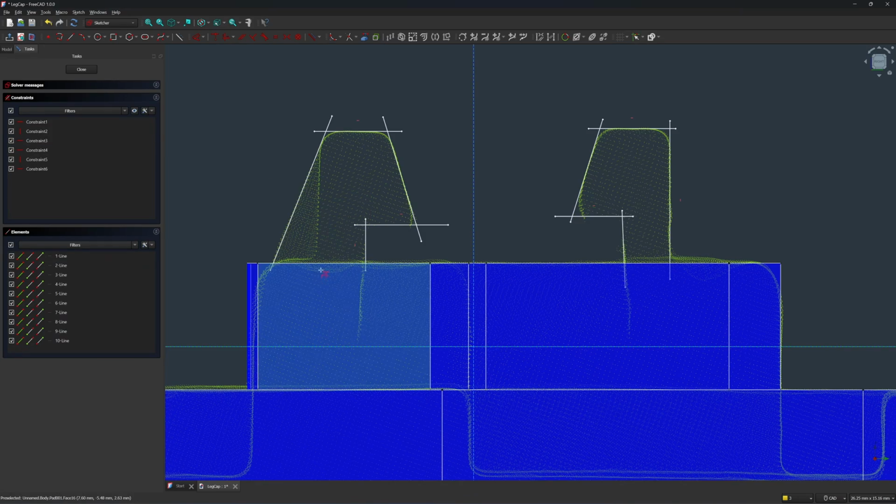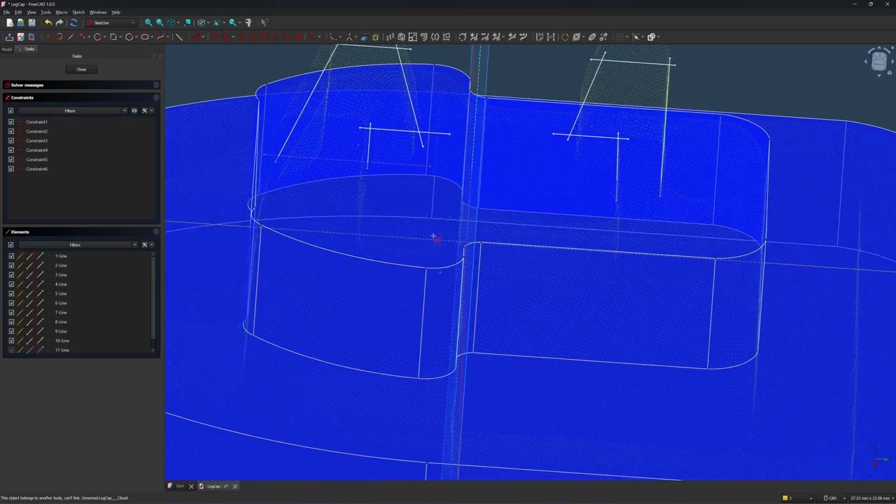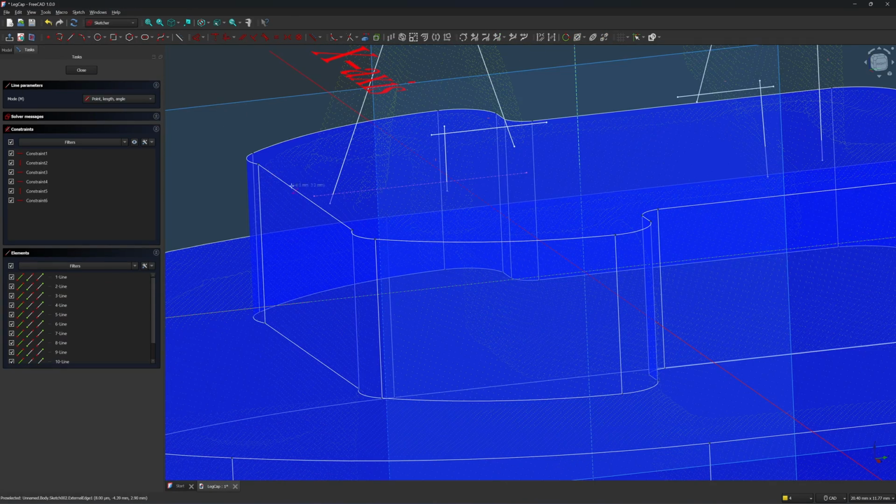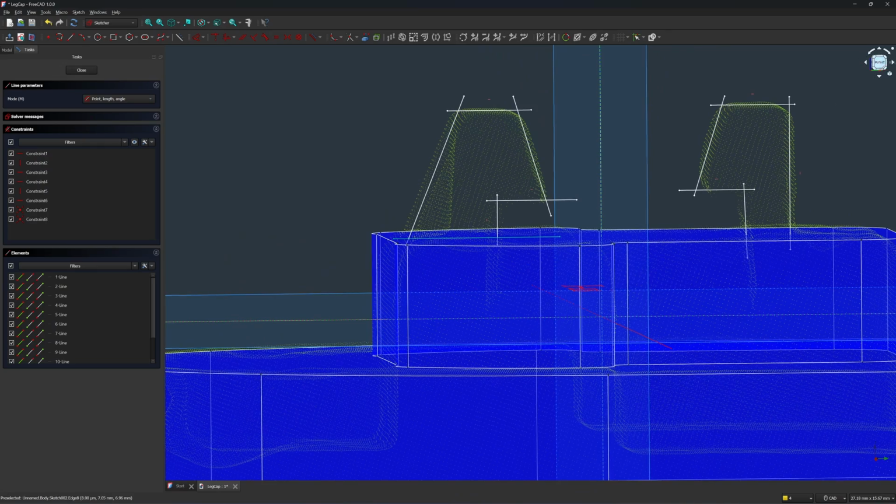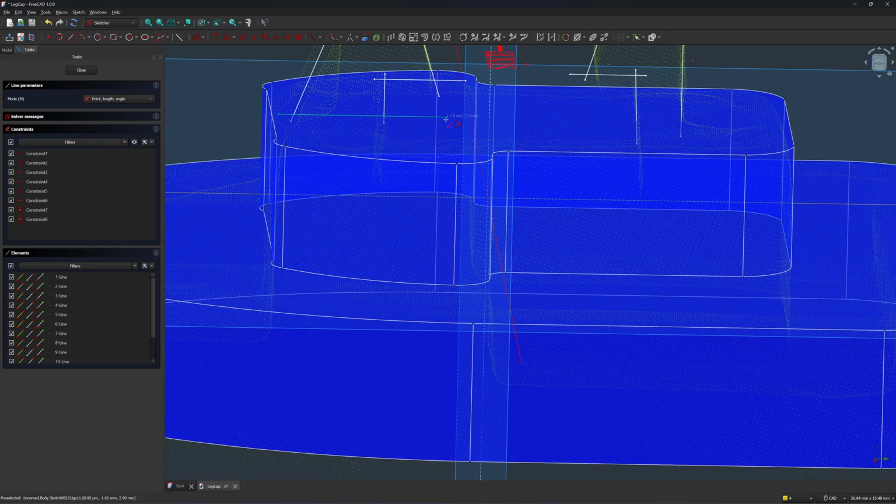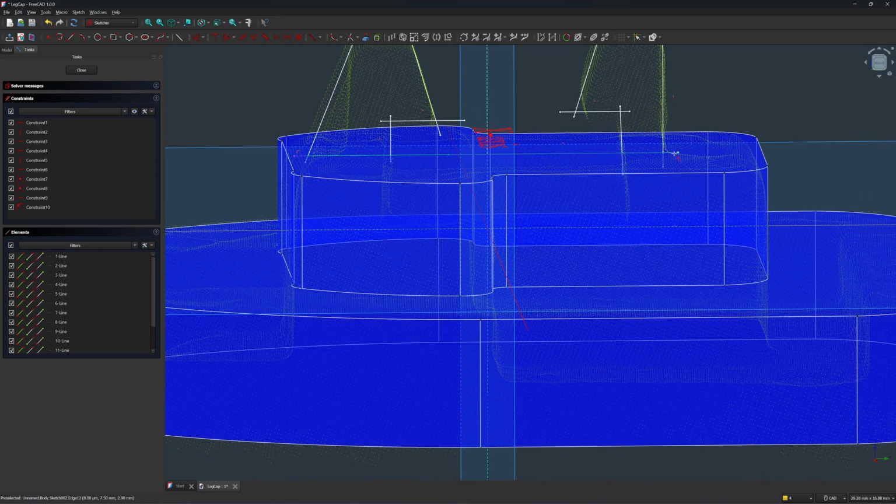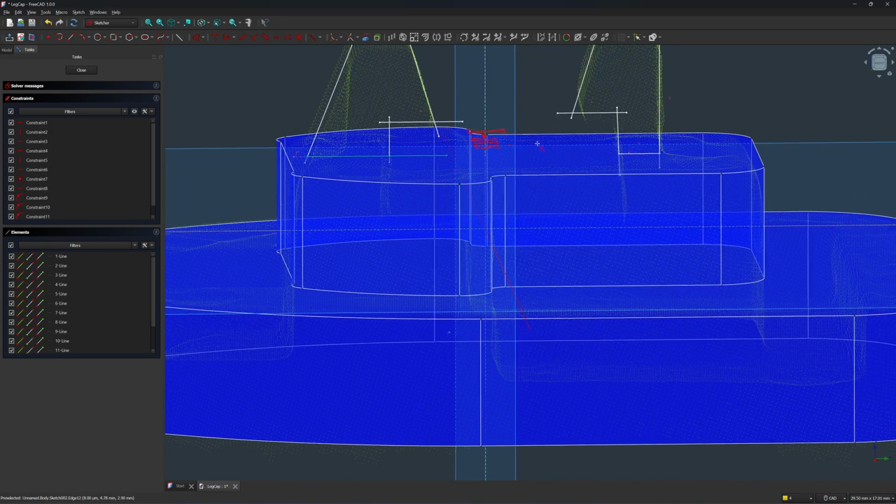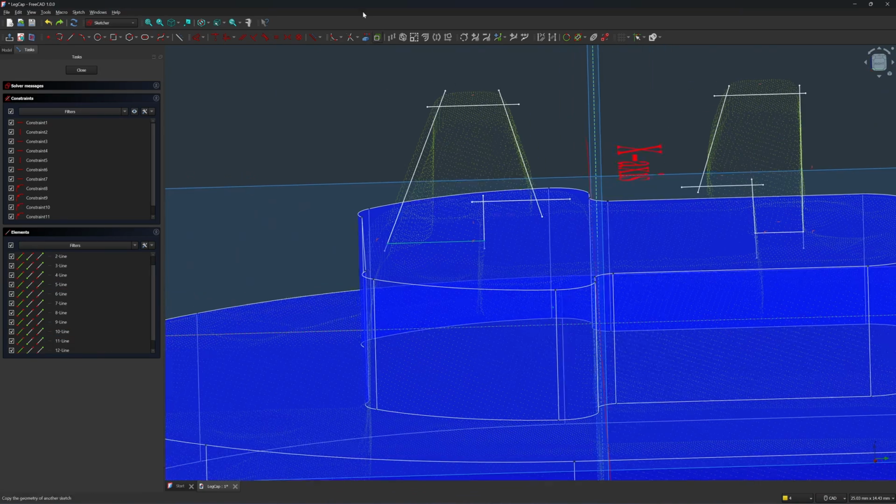Create external geometry. So I'm going to click on here. Okay, I'm going to draw a line from here to here. And from here to here. Okay, next I'm going to trim it. Okay, next I'm going to remove the projected line, trim all the lines.